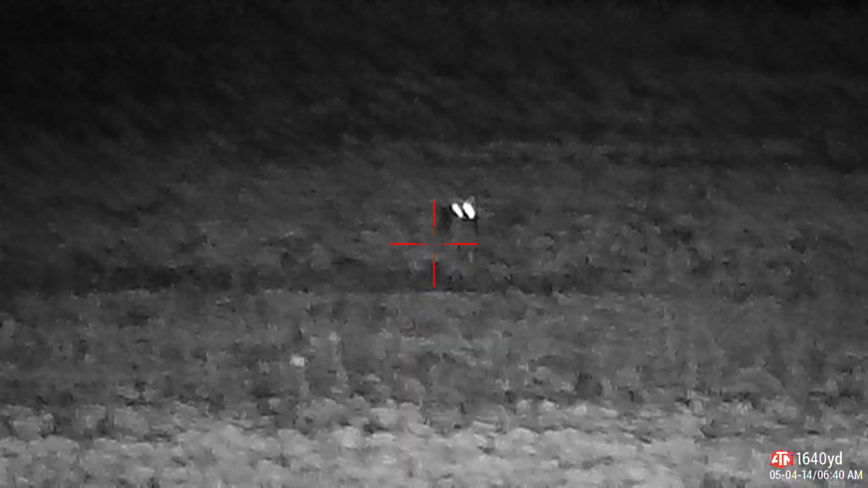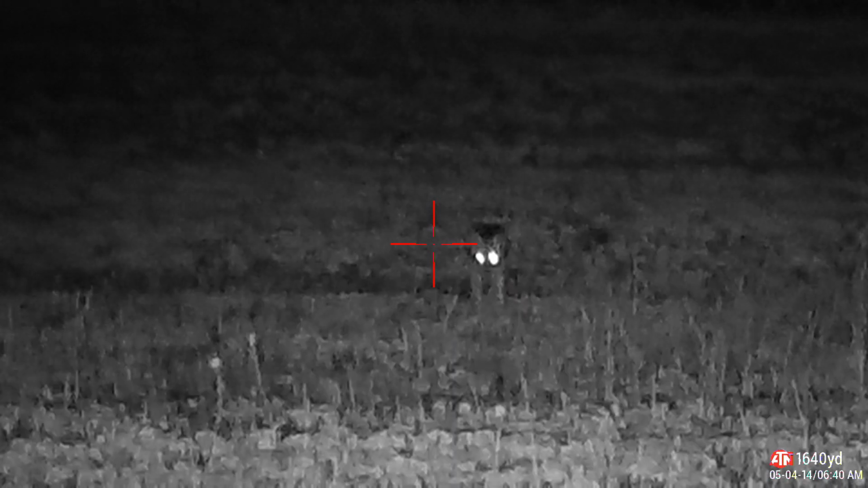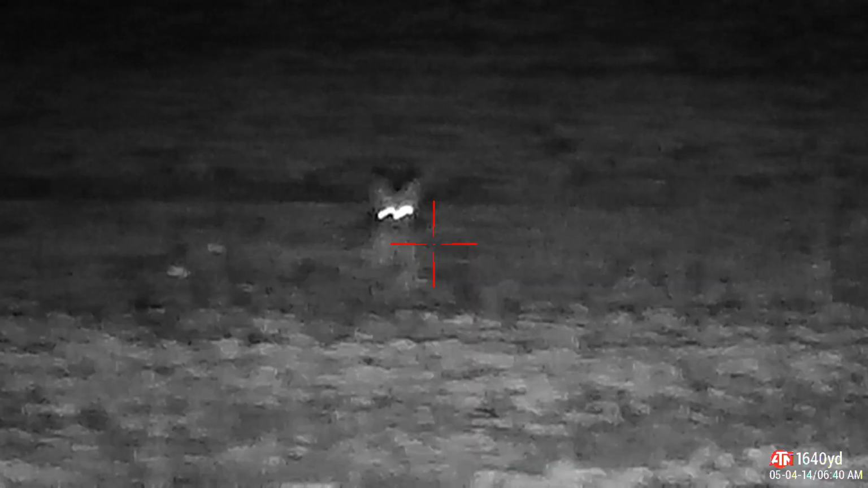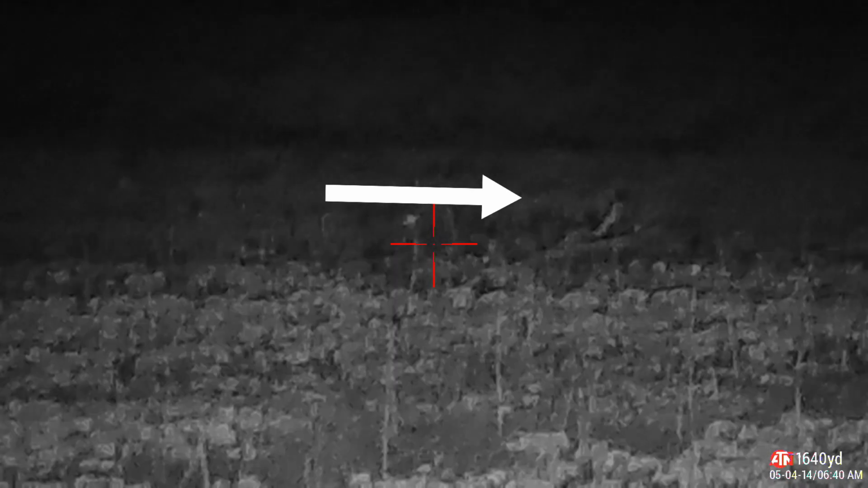Once this coyote had committed, I broke out a lip squeak and eventually just went to a kiyi call. Man, it's all this coyote could stand. It was on a dead run. I actually couldn't get it to stop, so David's going to let one fly on the run. Boom, baby. Number 3 down.